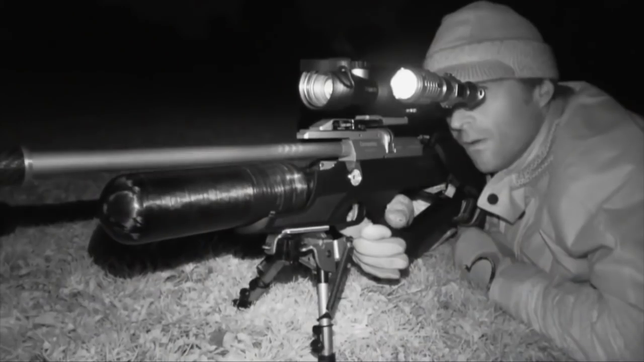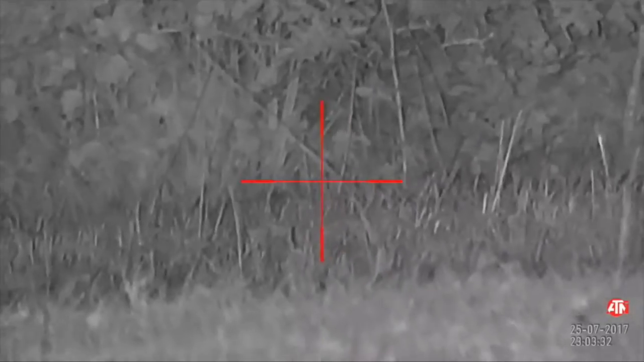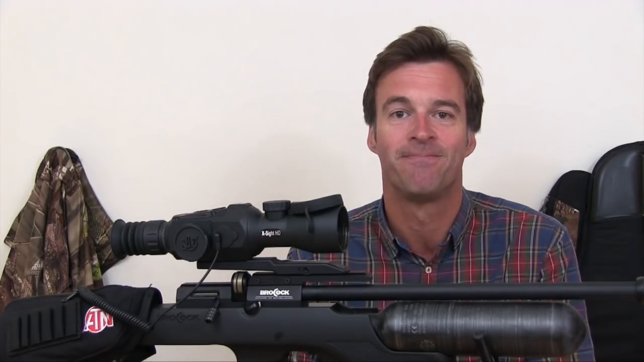A lot of shooters struggle with range finding in the dark because of the one-dimensional image produced by night vision units. The best way around that is to shoot from a static position. Whether you're targeting rats over bait spots or picking off rabbits as they emerge from a busy warren, you can easily predetermine how far away they are by pacing out the distance to your shooting position before you dig in.